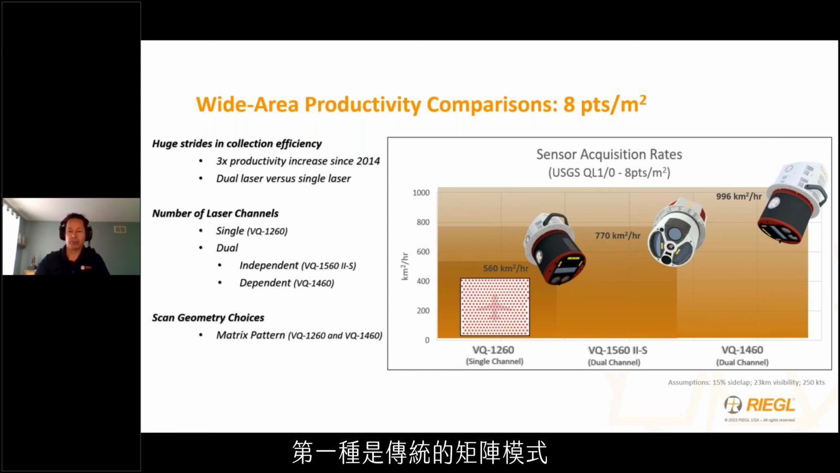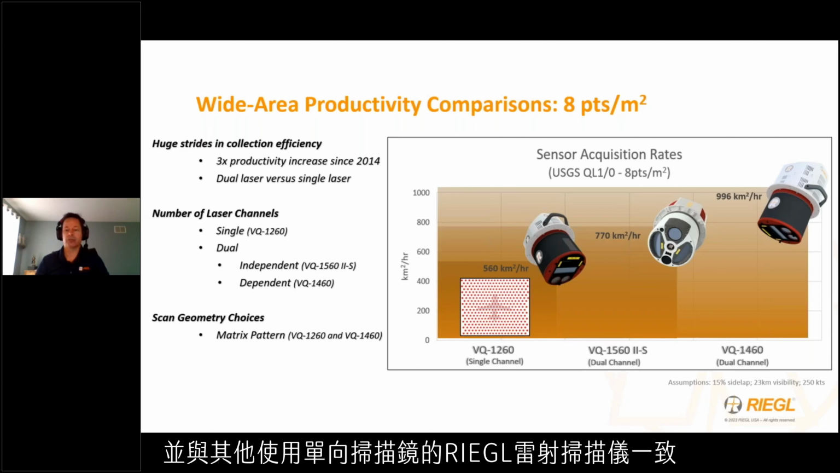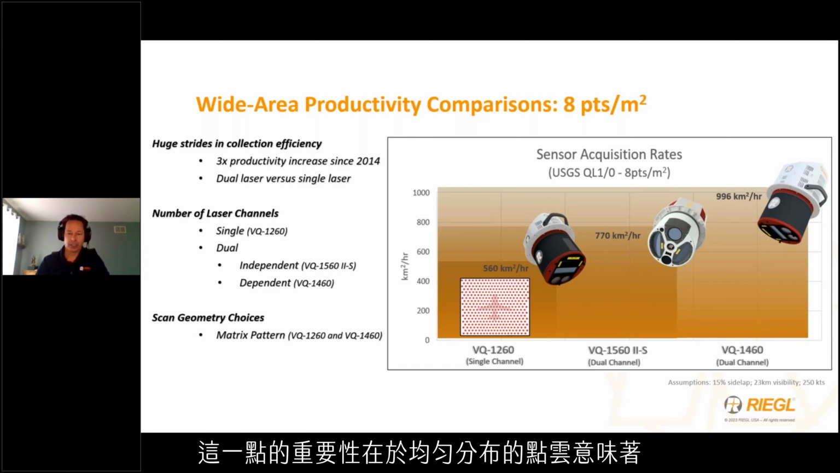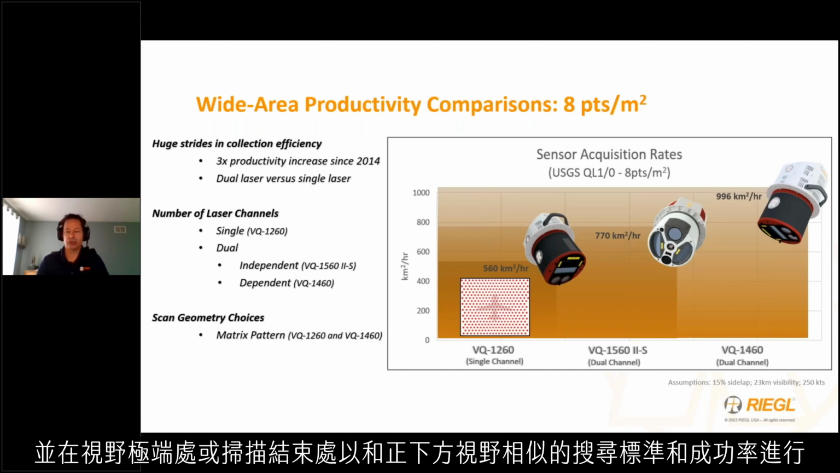The first is the traditional matrix pattern. The single matrix pattern is exemplified by the VQ1260 with its single laser configuration and is consistent with other RIEGL laser scanners that employ a unidirectional scanning mirror that creates uniformly spaced parallel scan lines over ground. What is important about this is that a uniformly distributed point cloud means that AI algorithms can operate just as effectively and with similar search criteria and success at the FOV extremities or scan ends as at nadir.